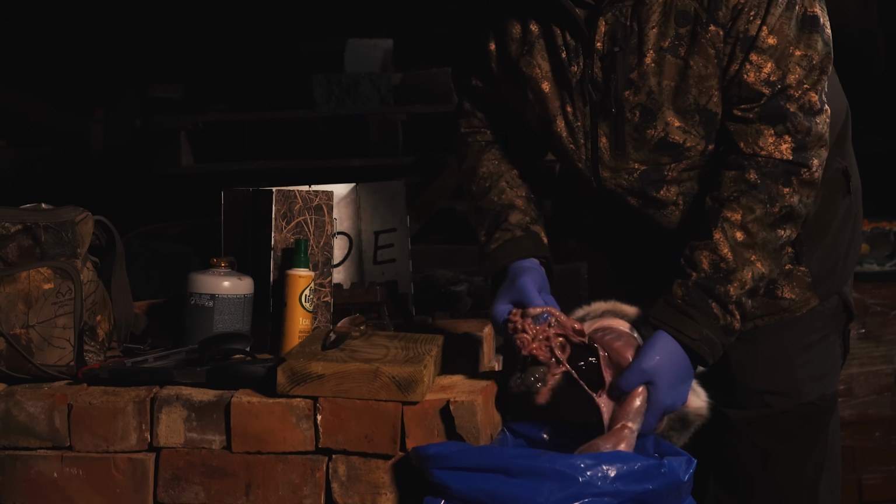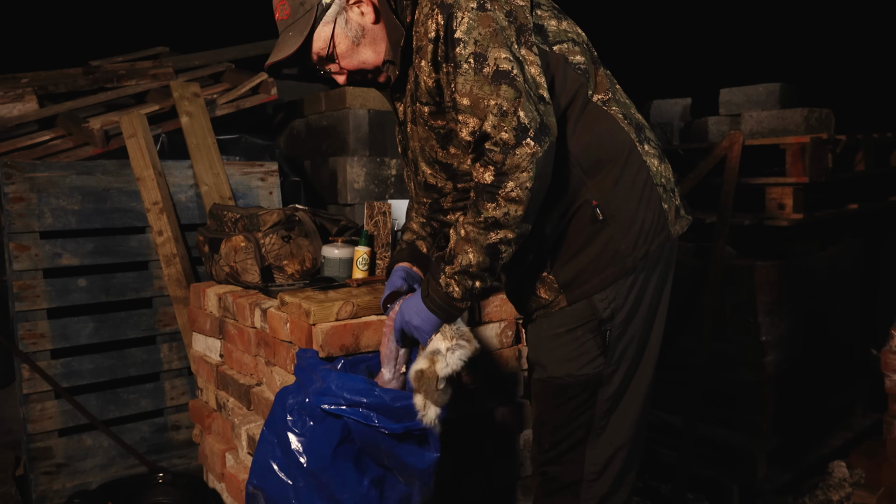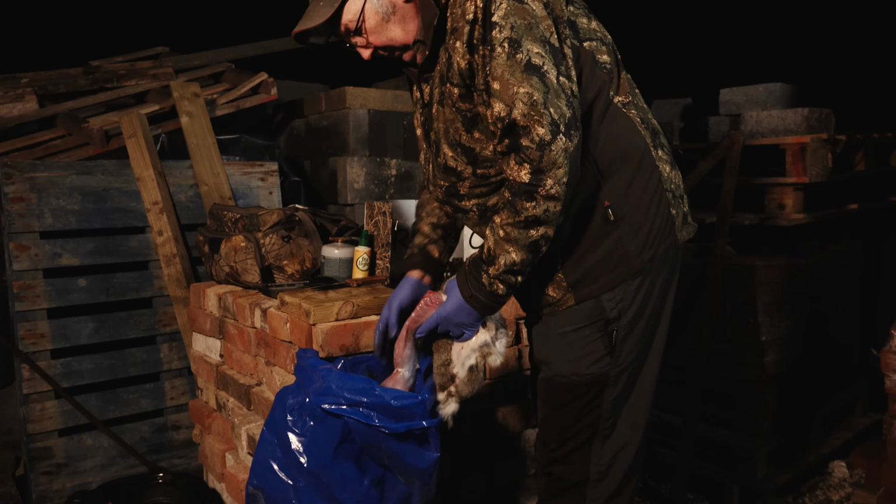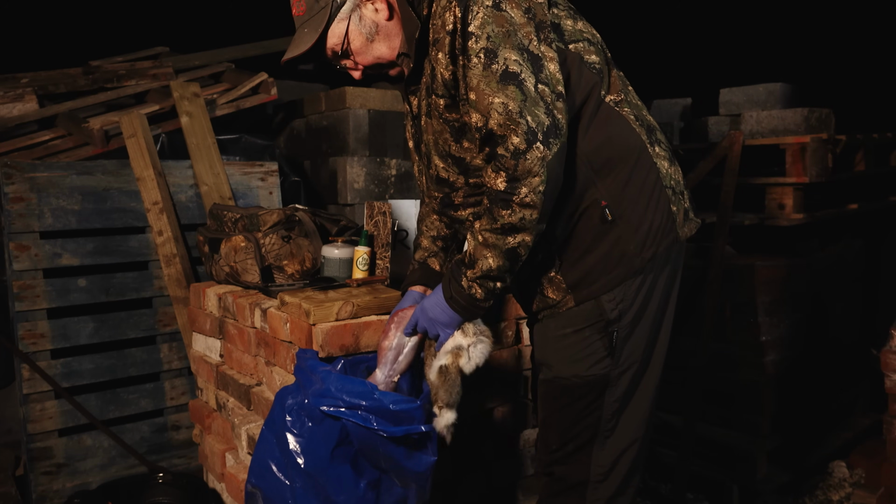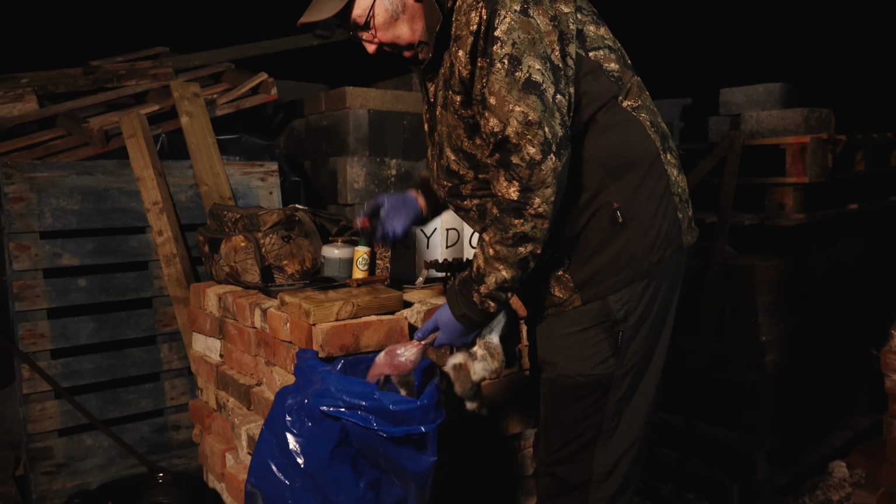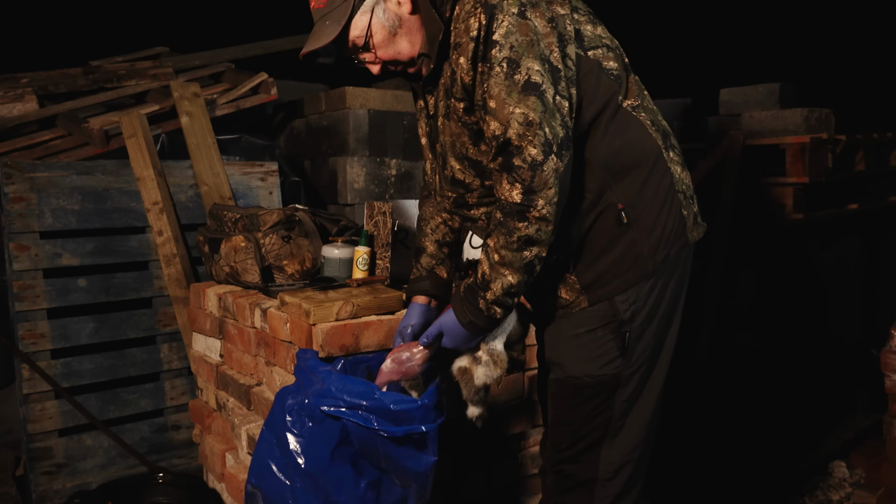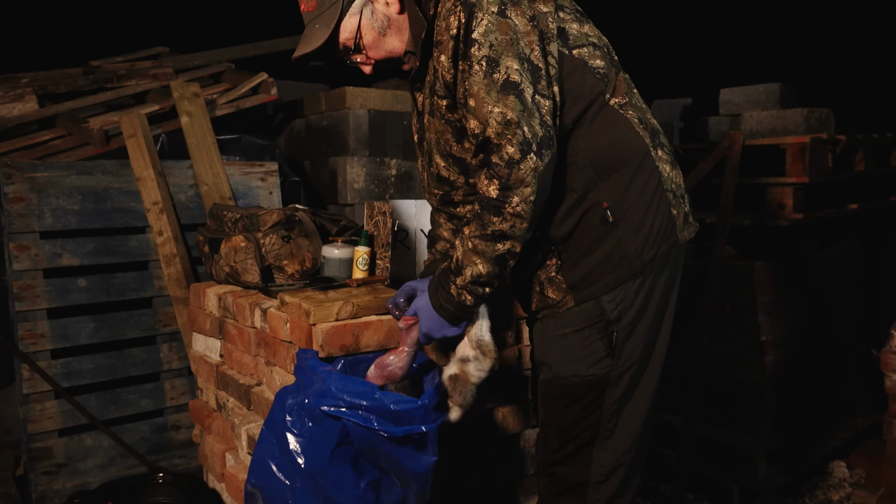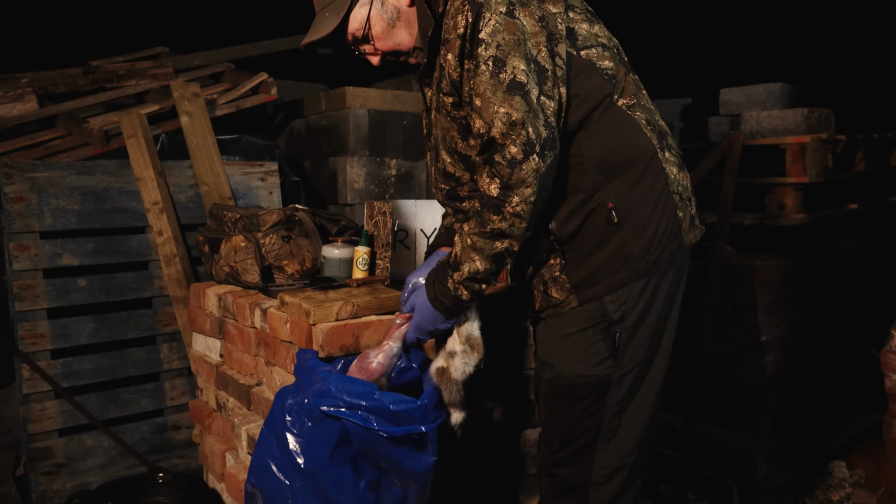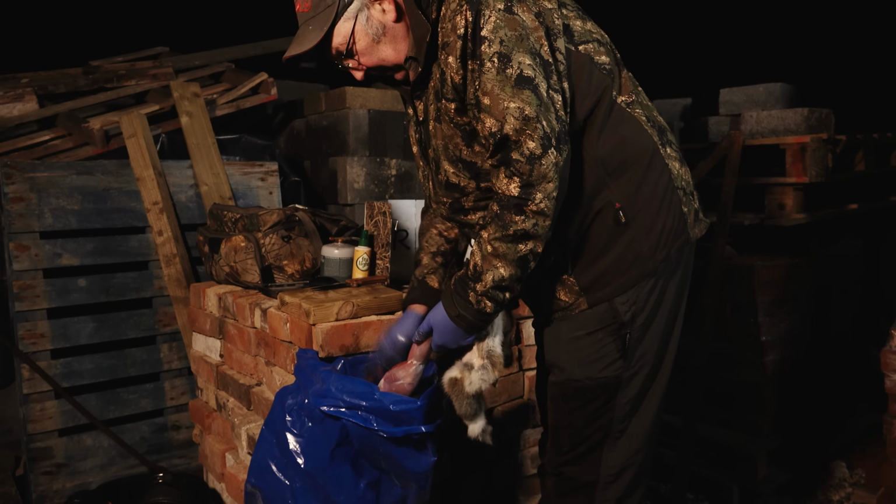And what you want is to take the whole lot out pretty much in one go. Reach right into the chest cavity. There's the lungs. And out it all comes. All right. Kidneys. Again, these are all good normally in an ordinary stew. I would have them, but we're doing it express pace tonight. So we're picking off all the little bits.